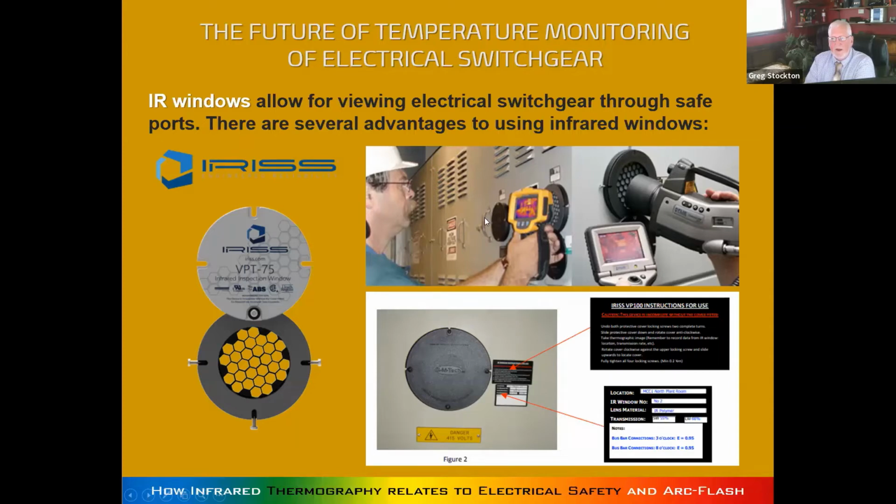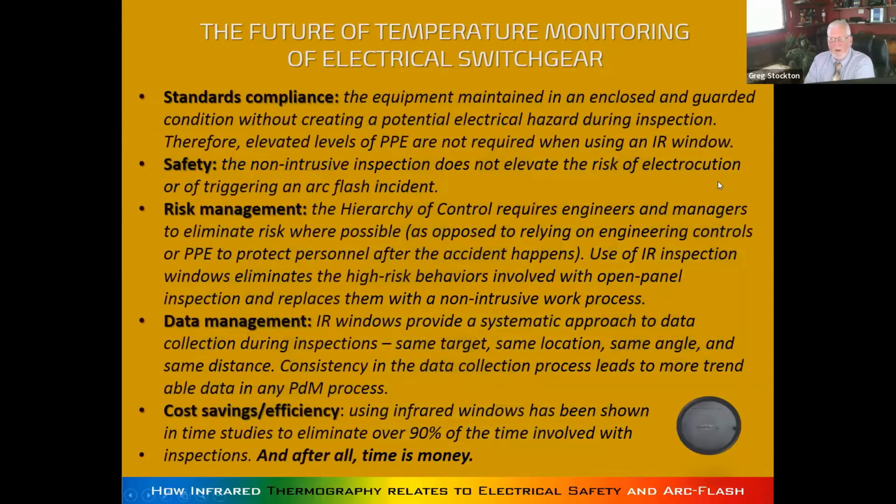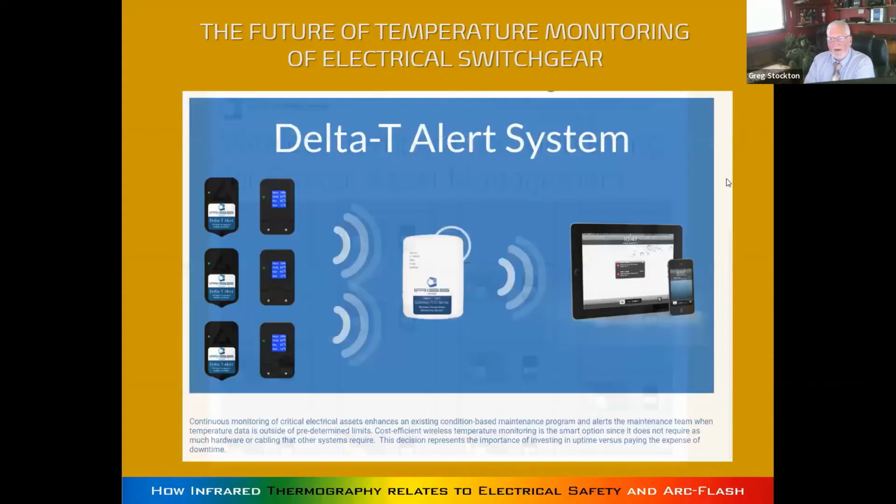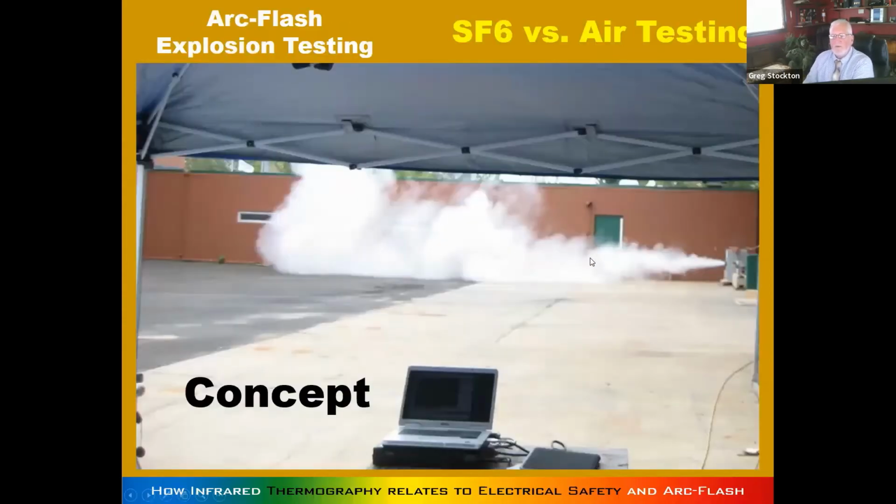And this is a lot easier than taking all this stuff apart while you're working. I really love these windows. They make life easier. You can read all this, but it's just the case for putting in IR windows. And the wireless Delta T, they call it, is basically monitoring the whole thing, and then it sends a signal alert. Like I said, eventually that's what's going to happen.